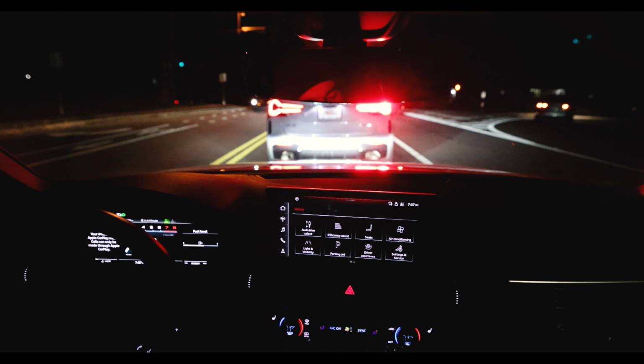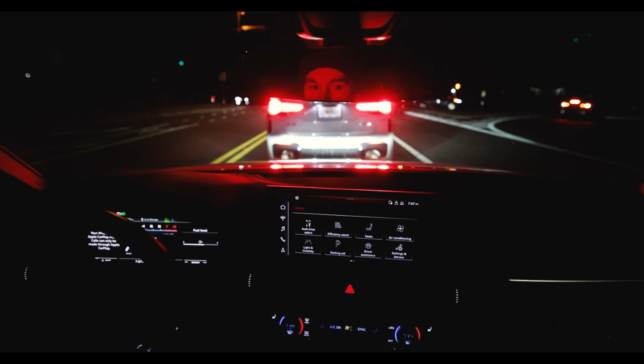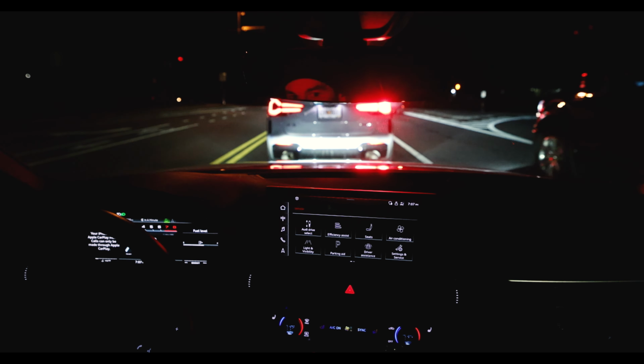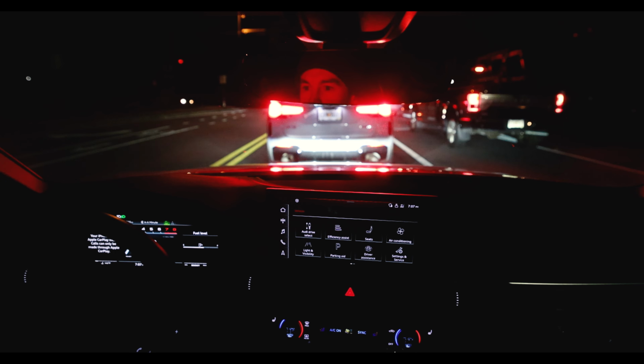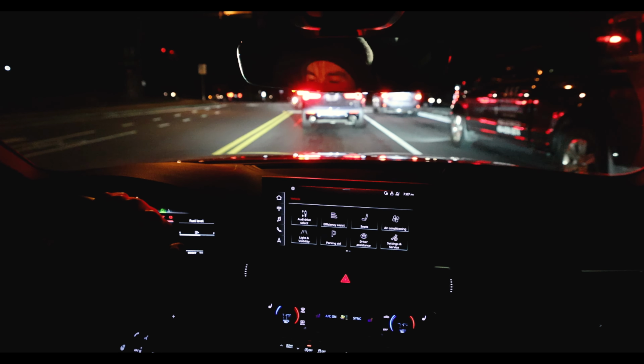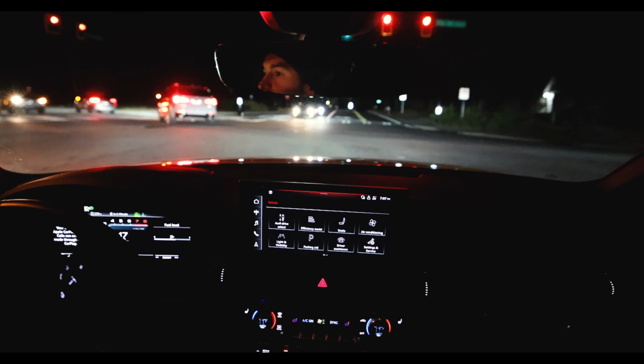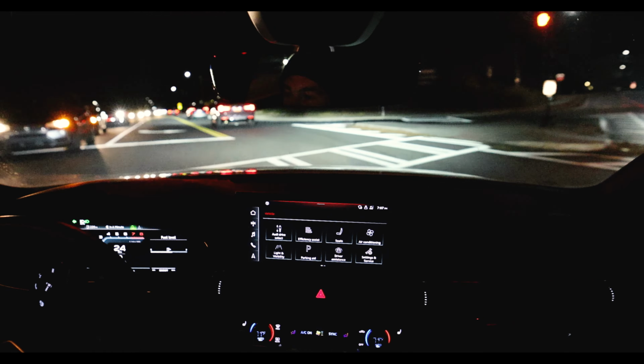I'm also probably going to do a full build of this thing. A lot of people are doing stage 1, stage 2 tunes to these things through APR and getting a ton of power out of them. I'm talking like, for stage 1, people are dynoing these things at like 415 plus horsepower, which is pretty damn impressive for a stage one car. I picked this thing up for $45,000. It's a 2022. That's pretty good. These things retail for $65.